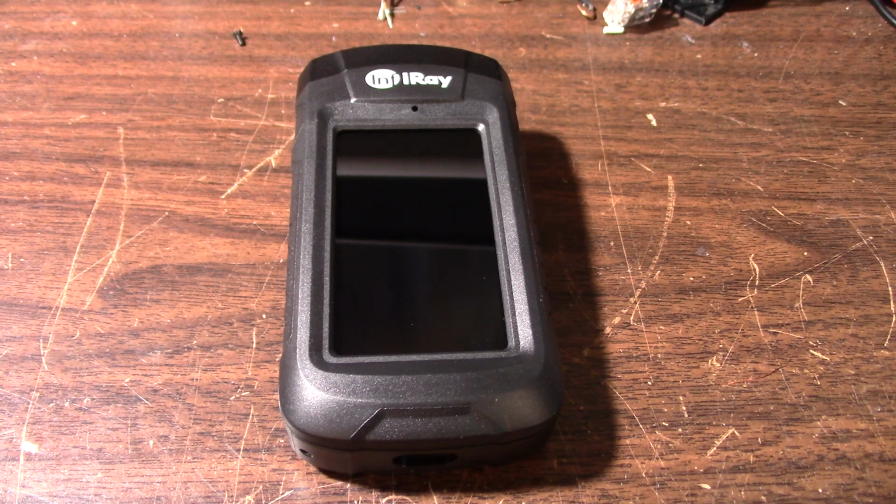Greetings, everyone. I have a new piece of tech on the bench today we're going to take a look at. This was sent to me by a company called Pergear. They asked me if I wanted to review a thermal infrared camera, and I said sure. That's something I've kind of wanted for the bench anyway, and those being kind of expensive, it's something I never bought. They said I can keep it after the review, but like always, I'm going to give my honest opinion.